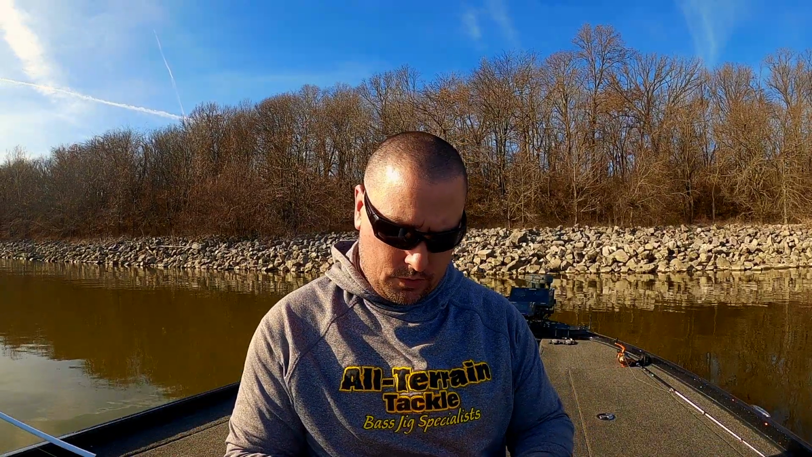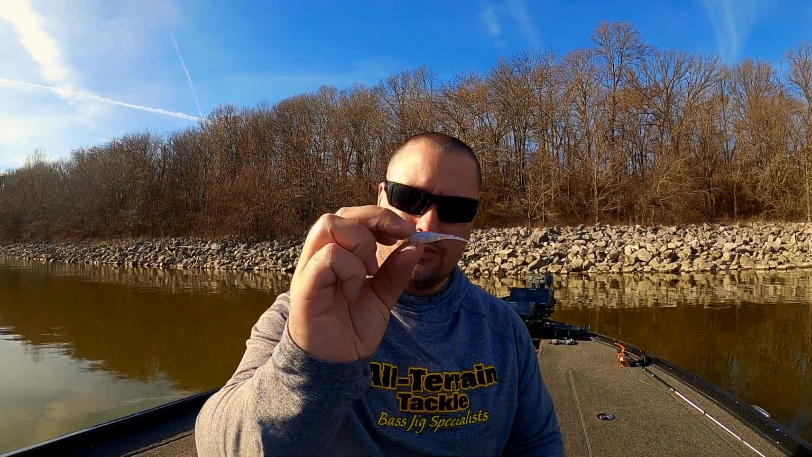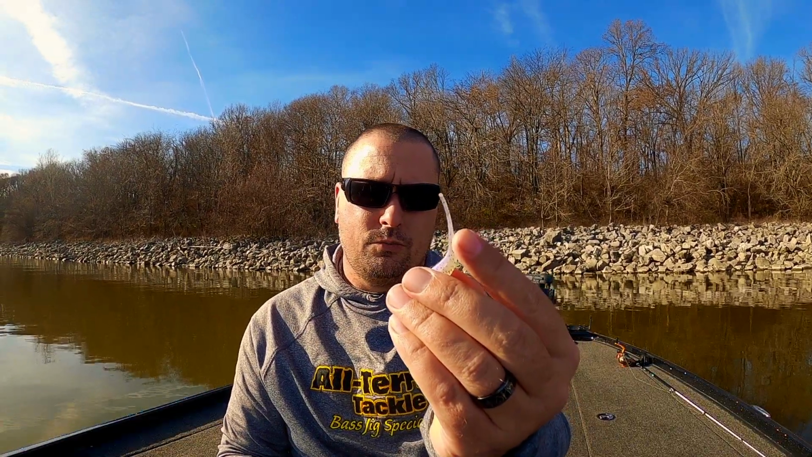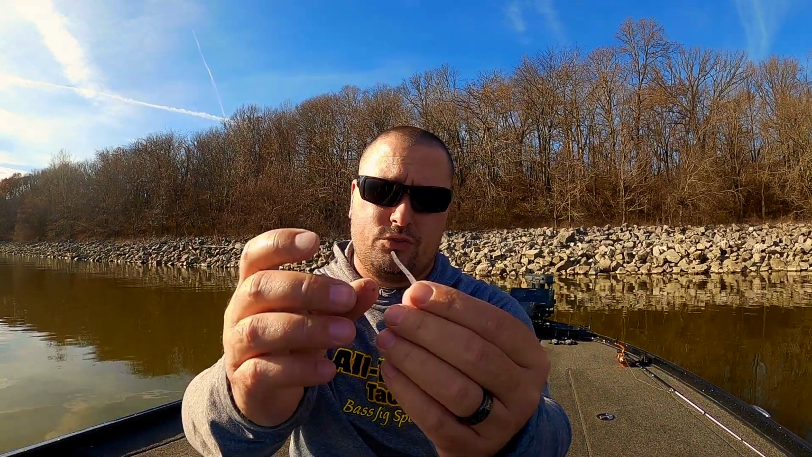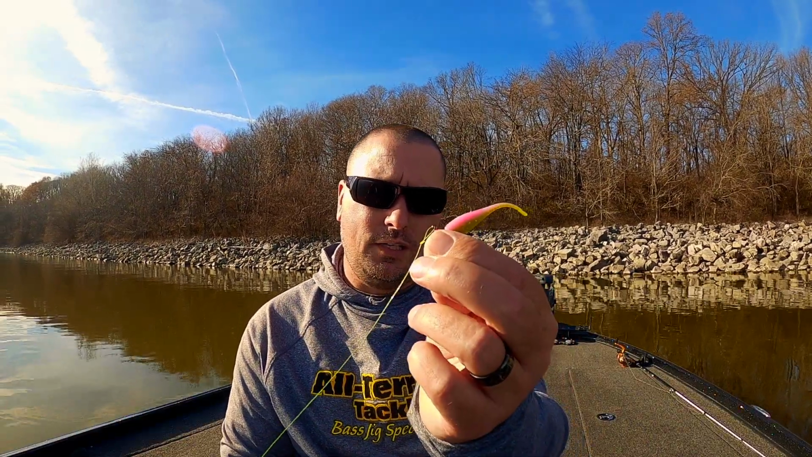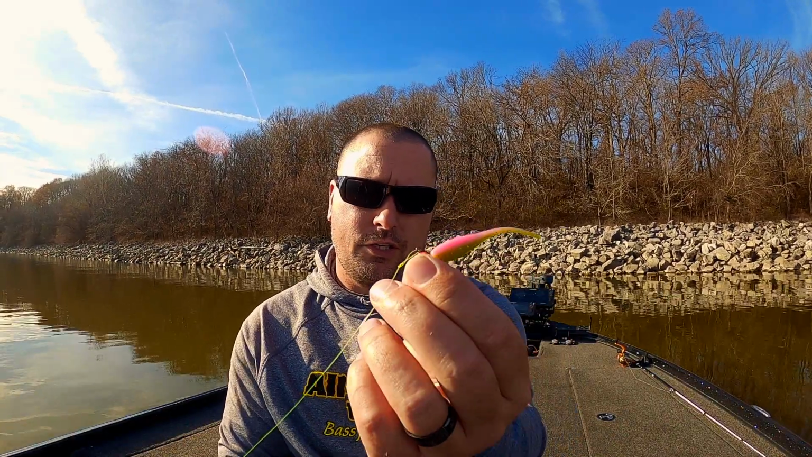As far as baits that I'm using, I've used 2 colors. The first day, or when I was out the other day, monkey milk was the color. I don't exactly know which model that is. It's a Bobby Garland bait, the ones with the little straight tail, probably a 2-inch bait or so. I caught 1 or 2 on that today, but mostly they've been missing it. And today I went to electric chicken, same bait, just a different color.